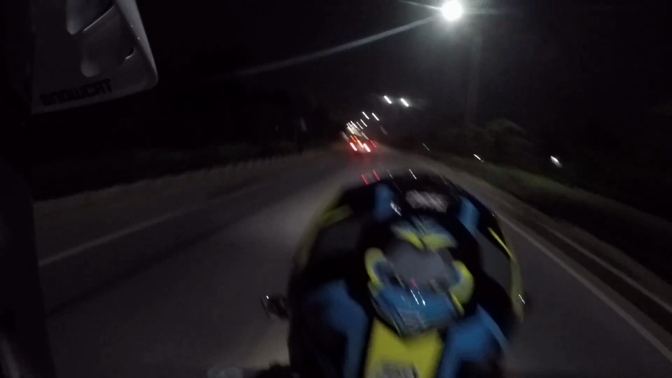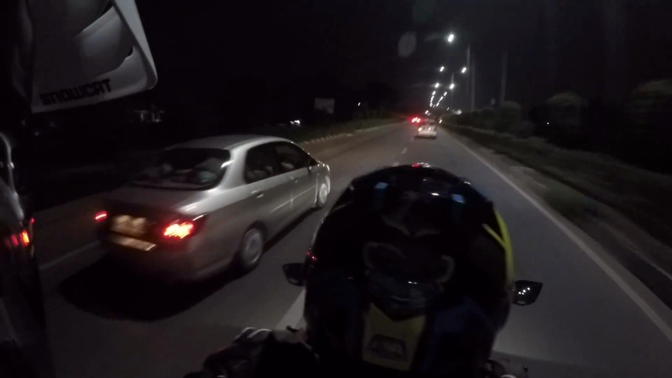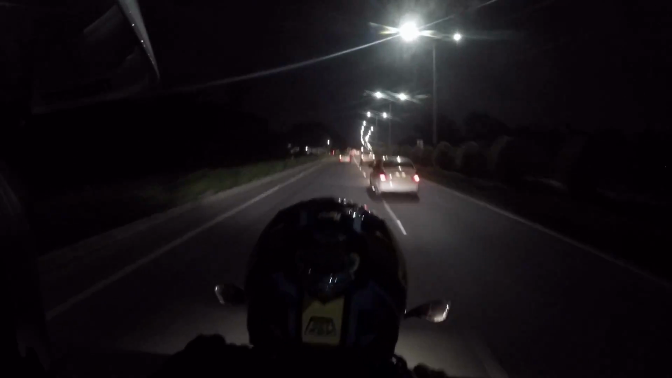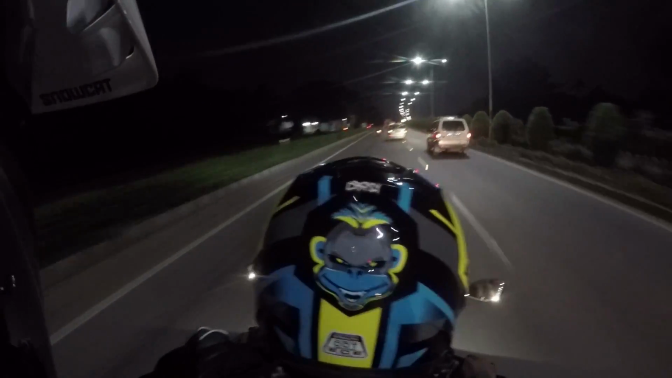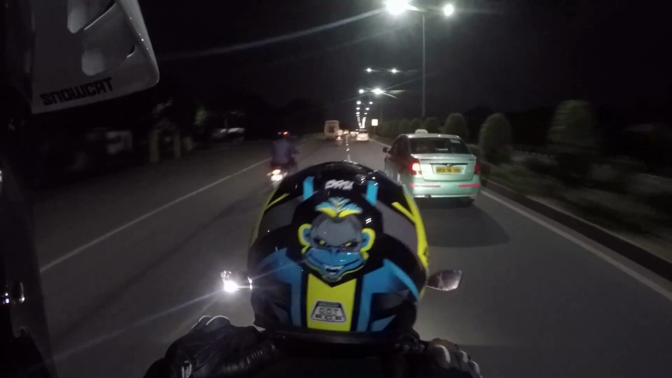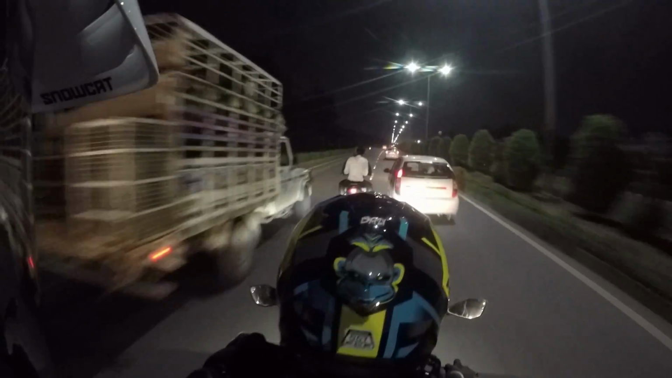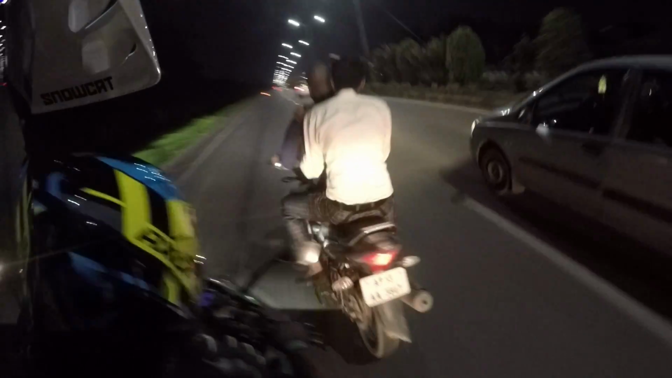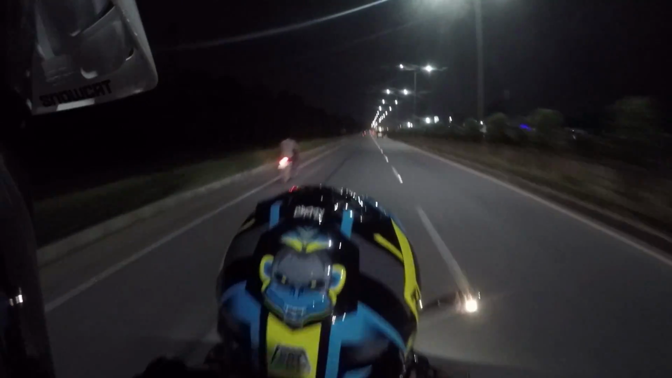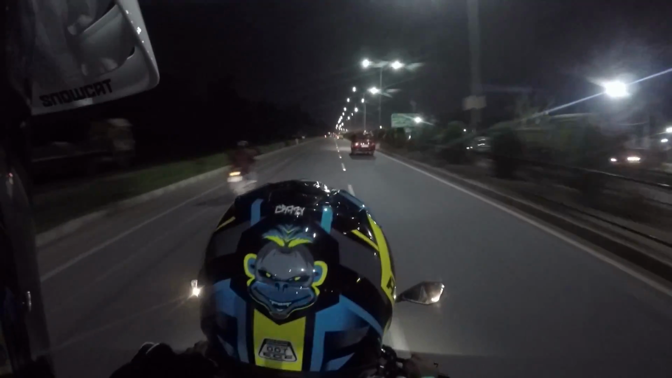But this is how they drive out here in India, man. This is how it's done. This is normal. It also smells like ass right here. That's crazy, man. No wonder Indians hate the big bikes here.